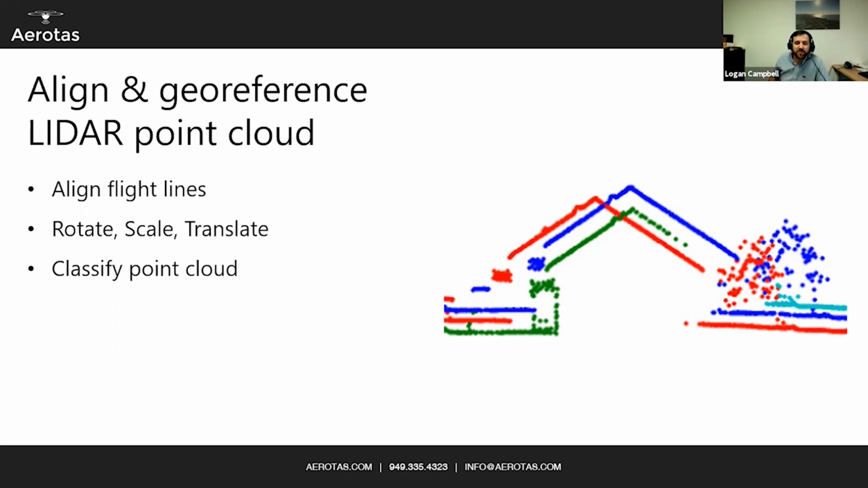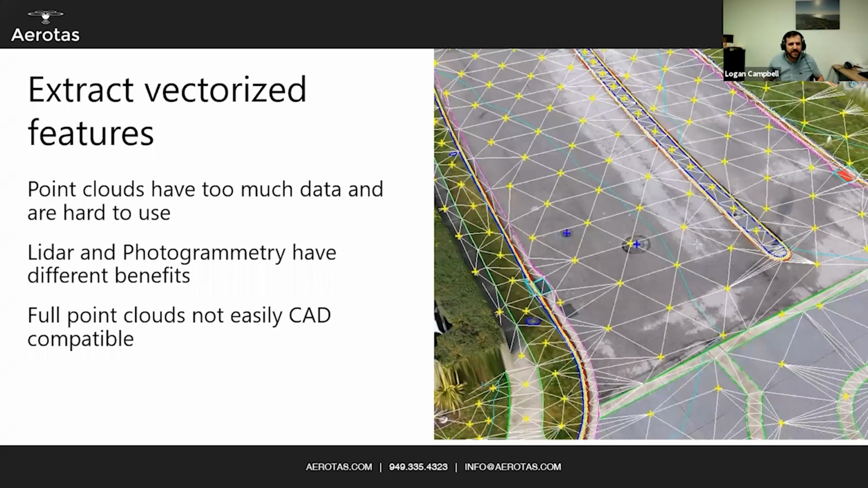You also have to classify your point cloud, or I guess you don't have to, but it's a very efficient way to get to good data. Classify your point cloud to separate out your buildings from your vegetation to your actual ground surface. Linework drafting is extracting those vectorized features because your point clouds just have too much data, very, very hard to use, too big. And also extracting your vectorized features from each source. So LiDAR and photogrammetry have their different benefits. So you have to extract some vector data from the LiDAR point cloud and some vector data from the photogrammetry point cloud.